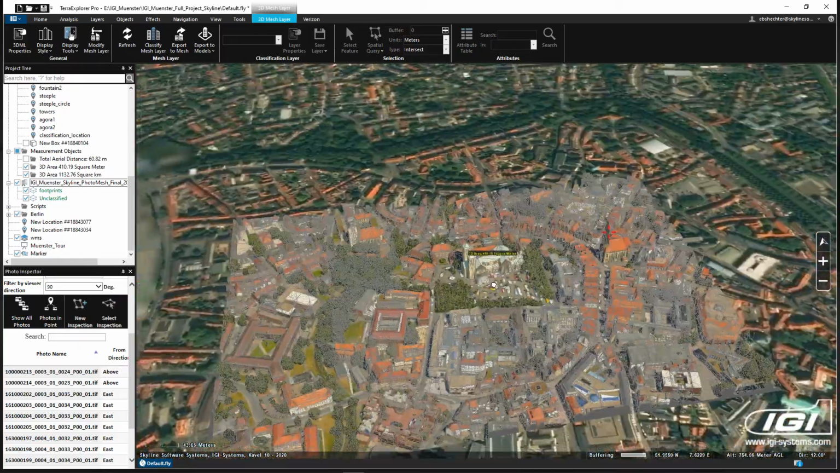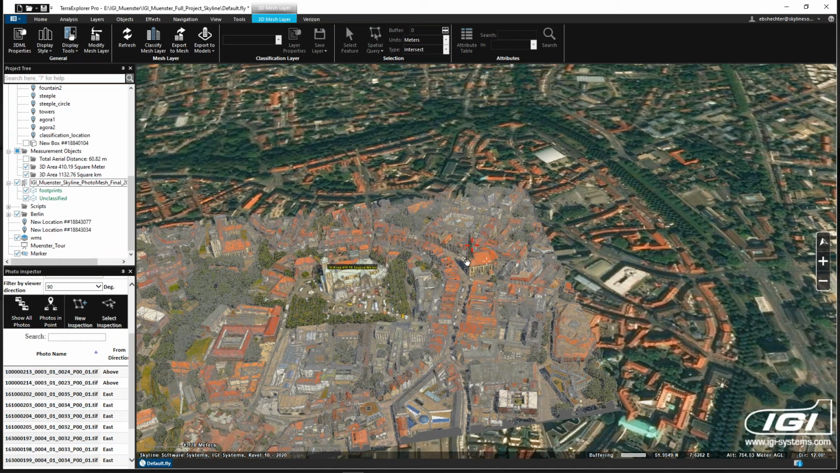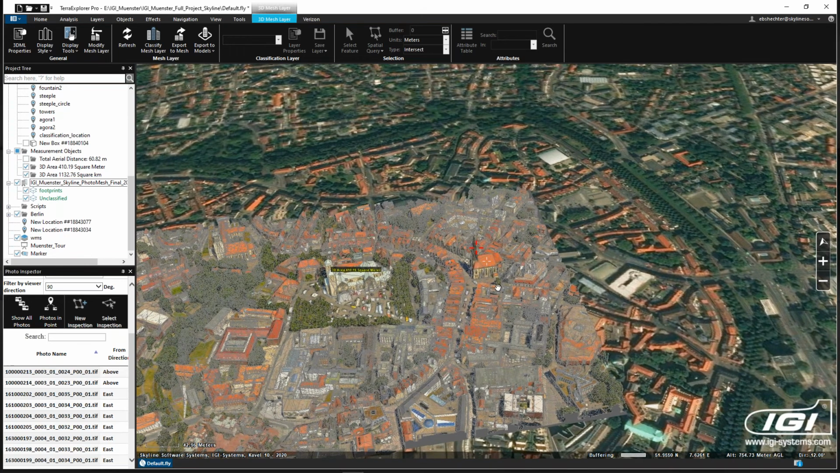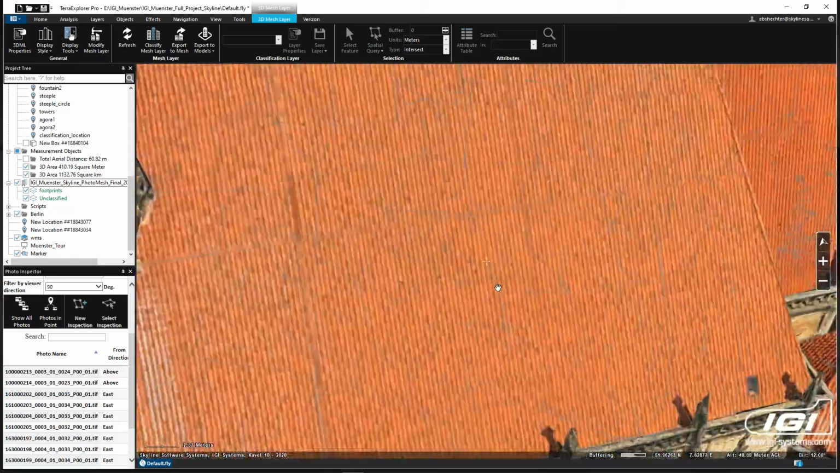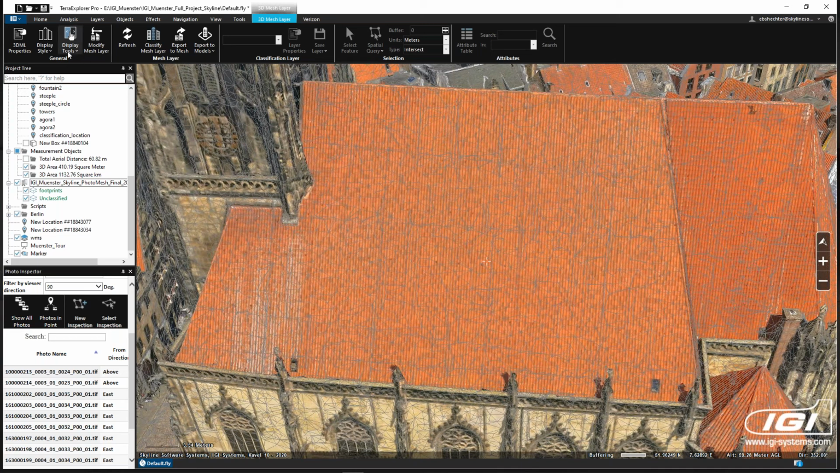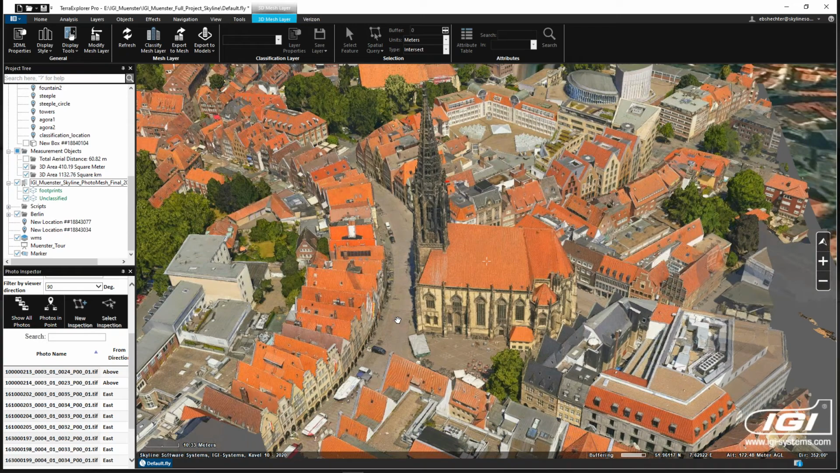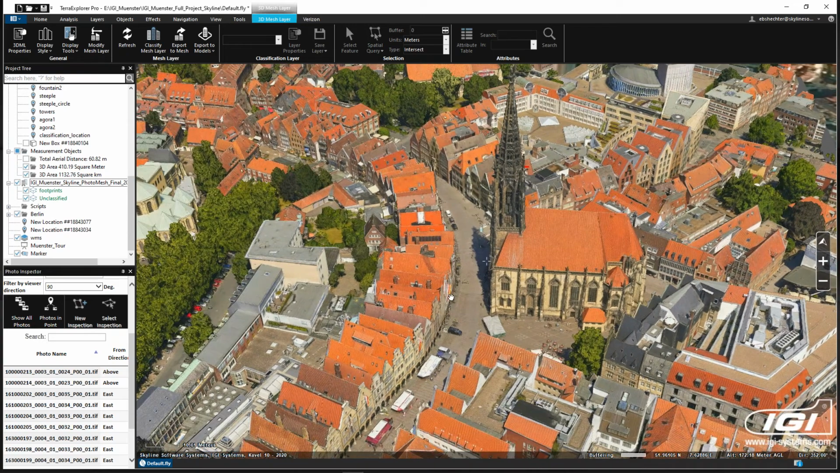And as I'm zooming out, it could lower the triangle count so that you can have very great performance. You can see right now this rooftop is composed maybe of 4, 5, 6 triangles. And as I zoom in, it could literally be thousands, if not more. So that's some of the advantages of producing large 3D data sets.